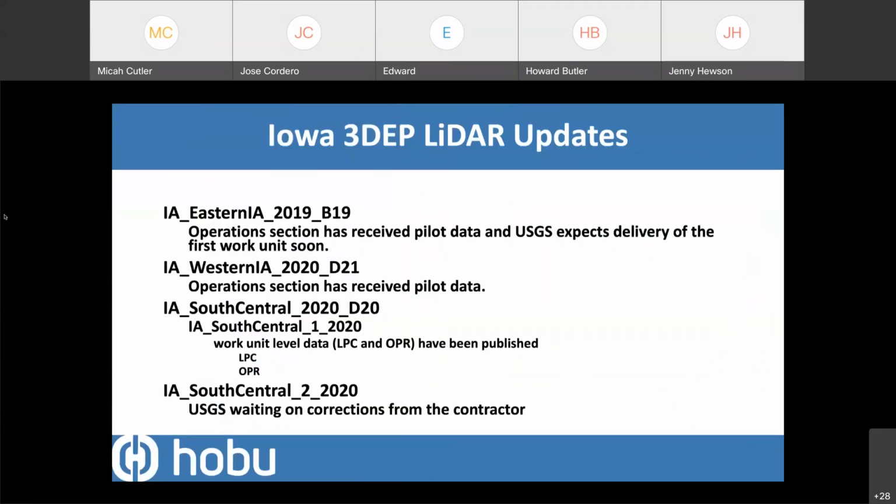Finally, I have some 3DEP LiDAR updates. Again, we work with USGS and I reached out to them to ask for a status on where Iowa's LiDAR is at this point. It's been in various stages of acquisition and quality control in the process. And here's what they were able to send me in terms of statuses for various things.